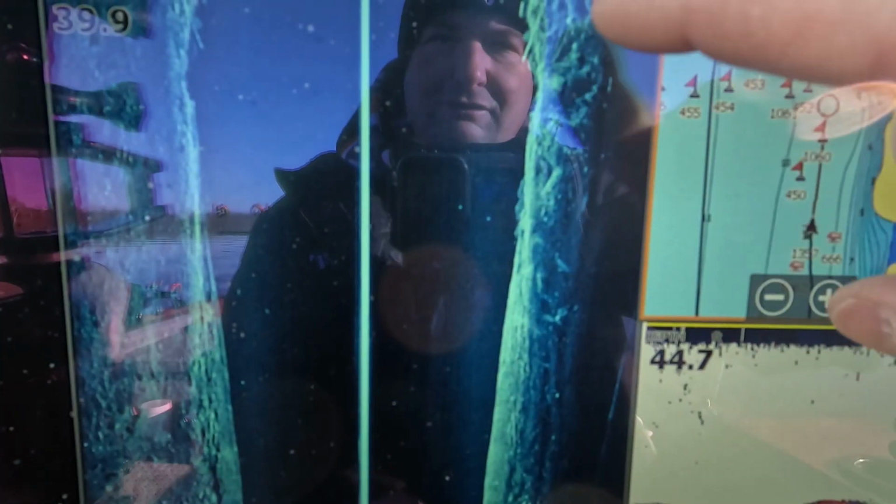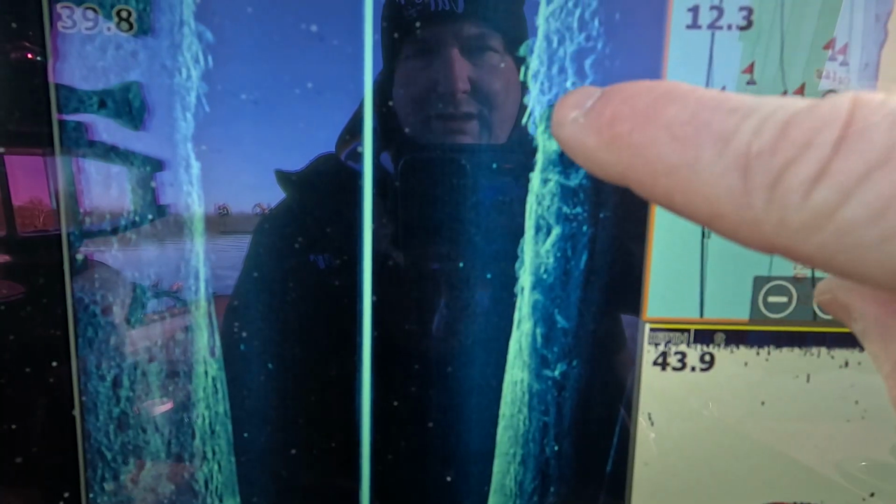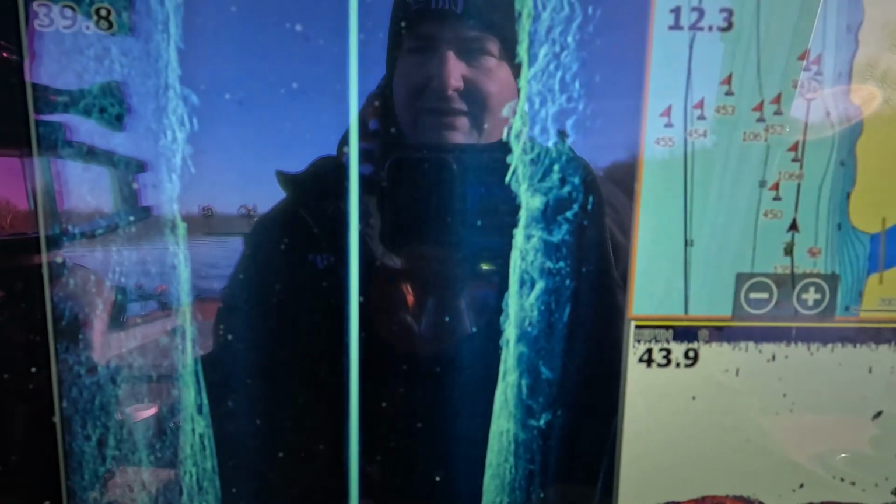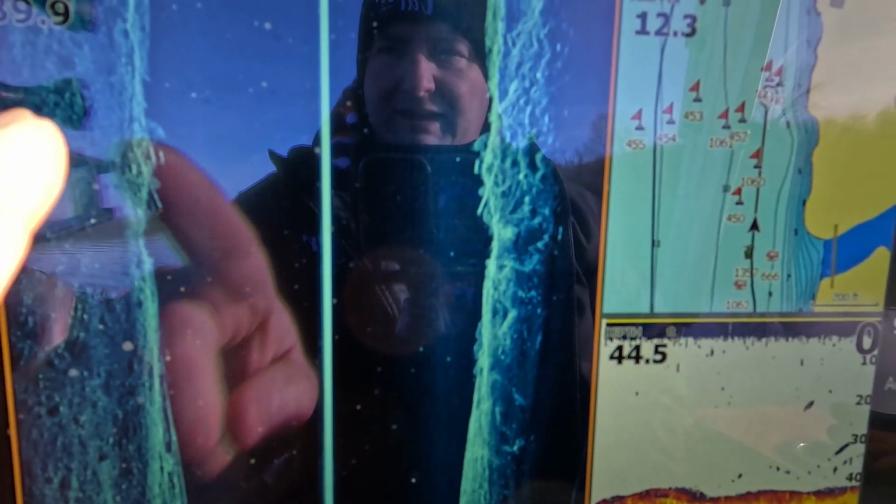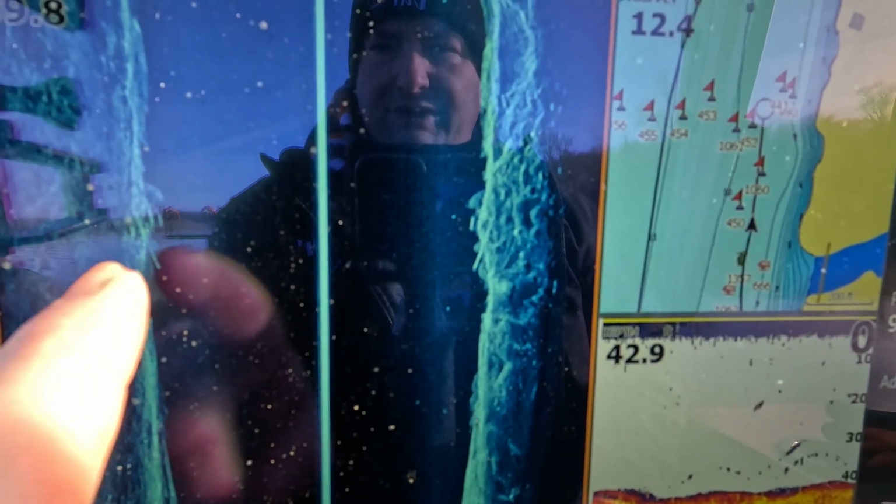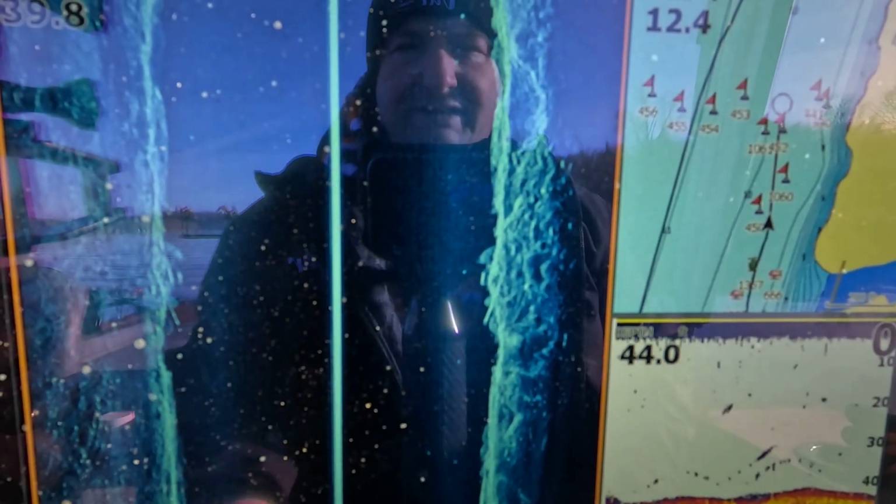So this is all busted up concrete right in here. We got a wood log kind of jammed in right there, and then you can kind of see it smooths out. There's some busted up rock out here to the left as well, and this is where the ledge kind of drops off and goes out into the middle of the river.